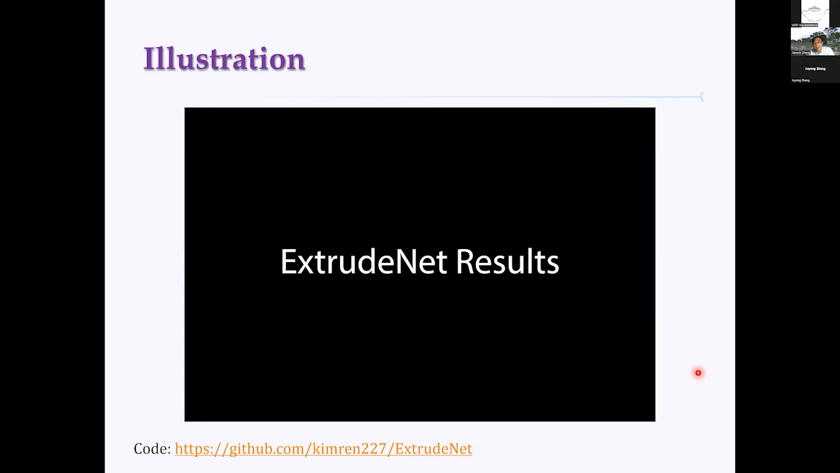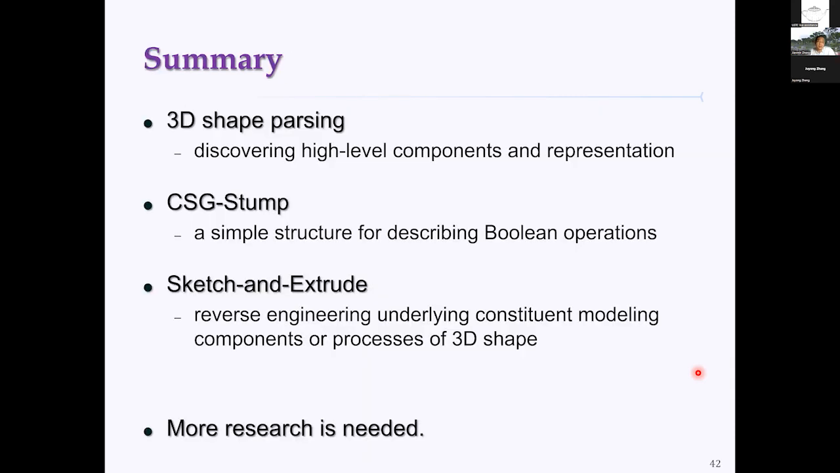Okay, due to time, I'll skip over this and come to the summary. In this talk, I showed some work on 3D shape parsing. Right? It's a quite interesting task, quite useful in practice, and a fundamental problem because it covers some high-level components and representations for 3D shapes, especially for 3D shapes initially represented by low-level data like a point cloud.